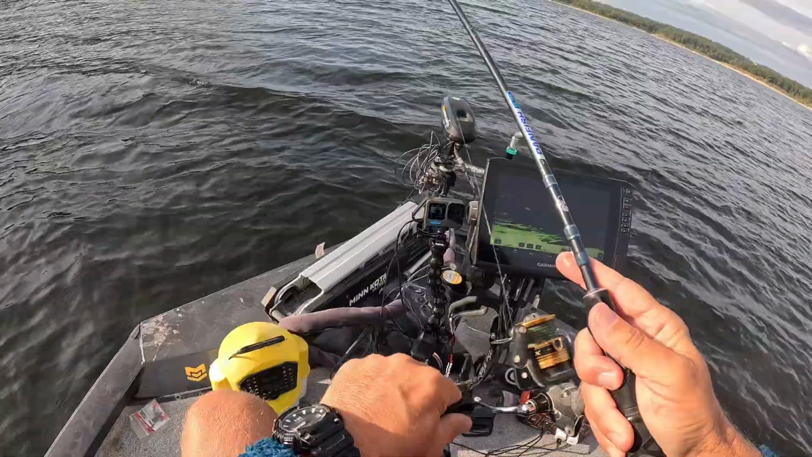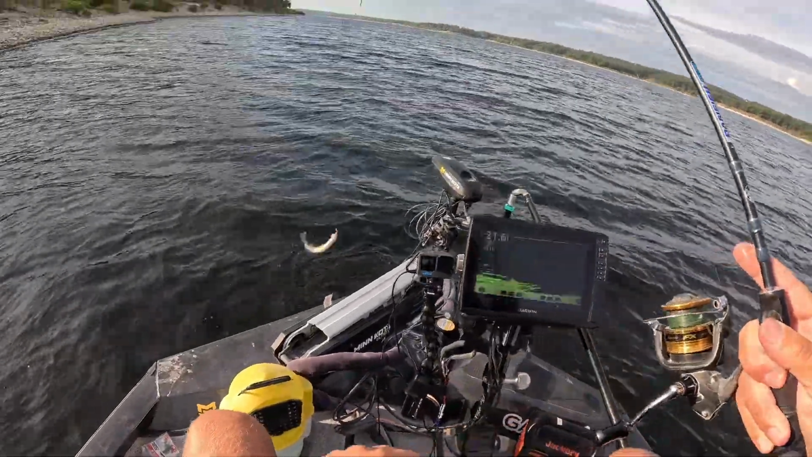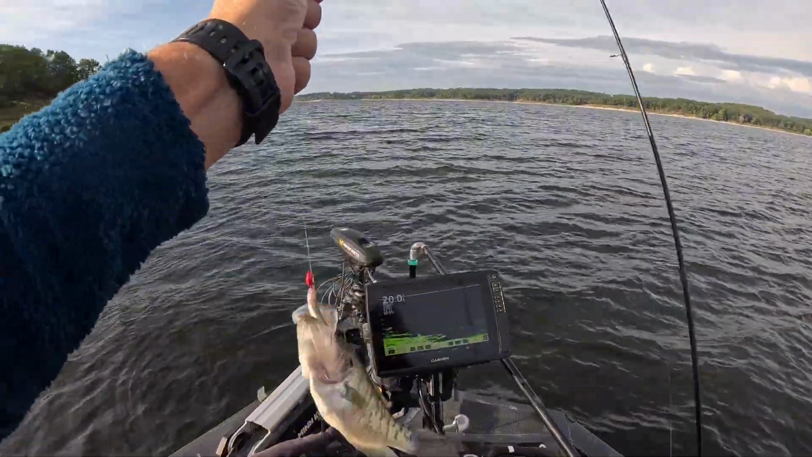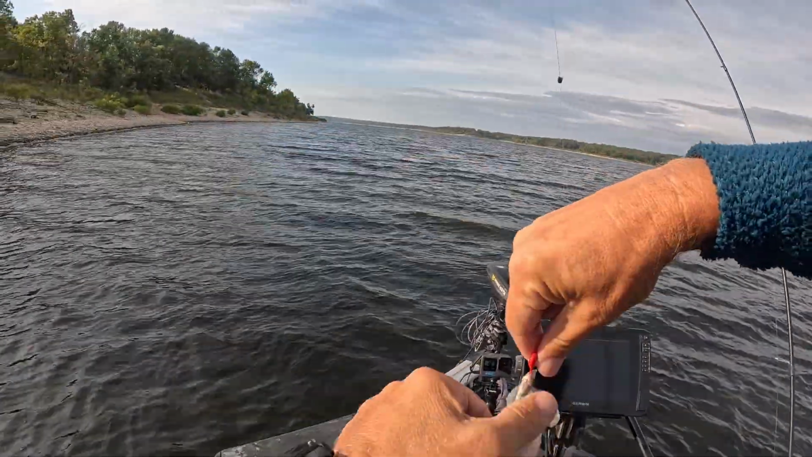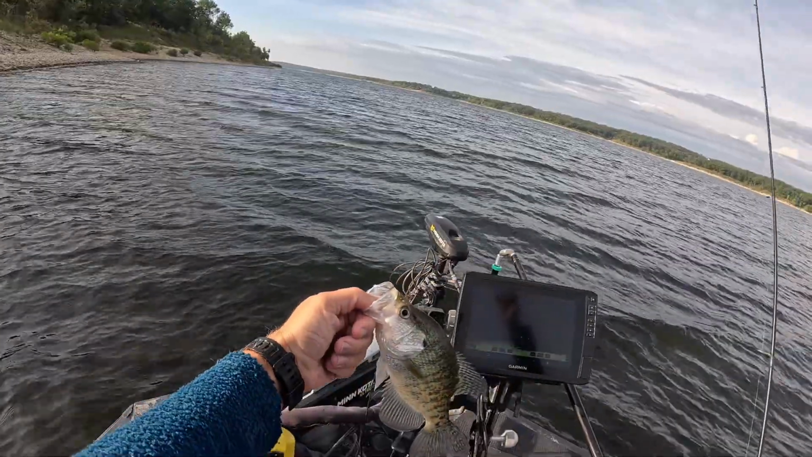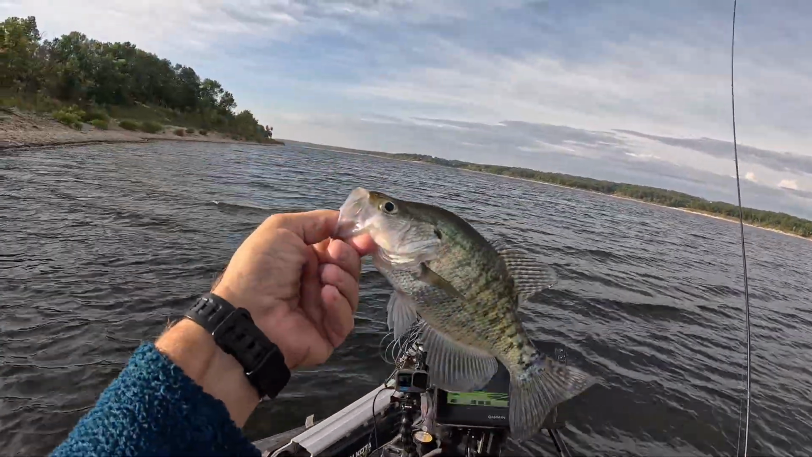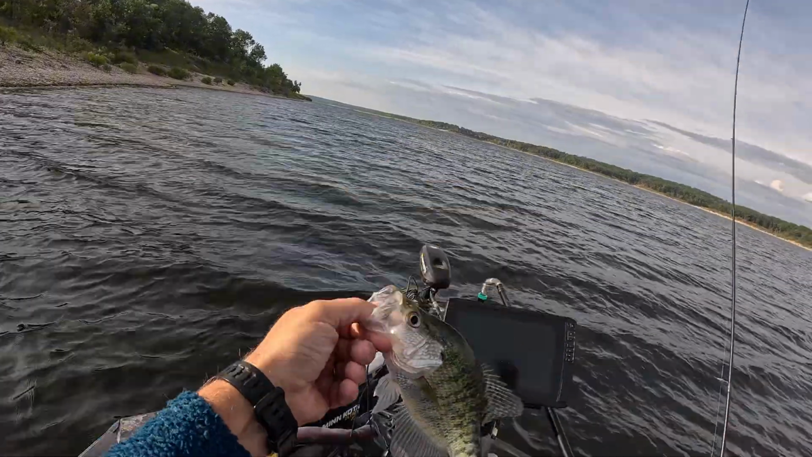There's one. It's like a pretty good fish. Yep. Come right out of the bottom of that cedar tree. I saw him come up on the graph. Another 11-inch fish. Boy, they are just biting good today. Trying to fatten up for the winter, I guess.